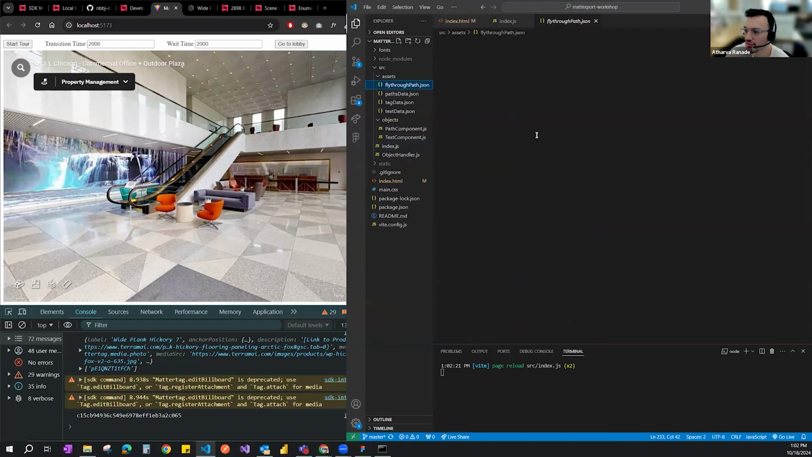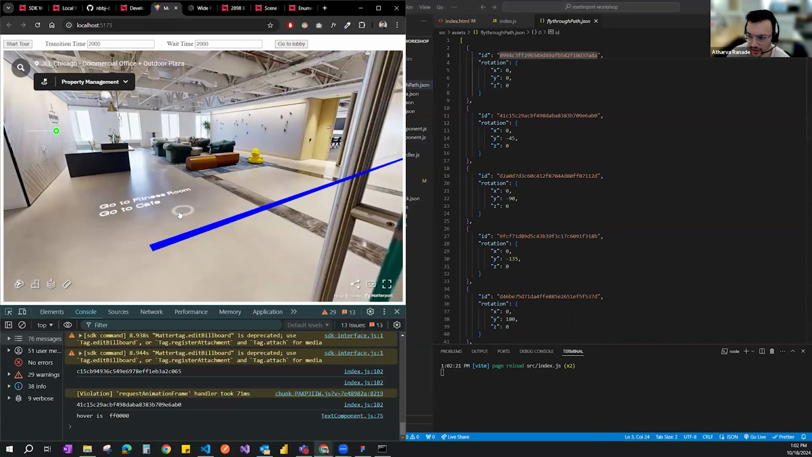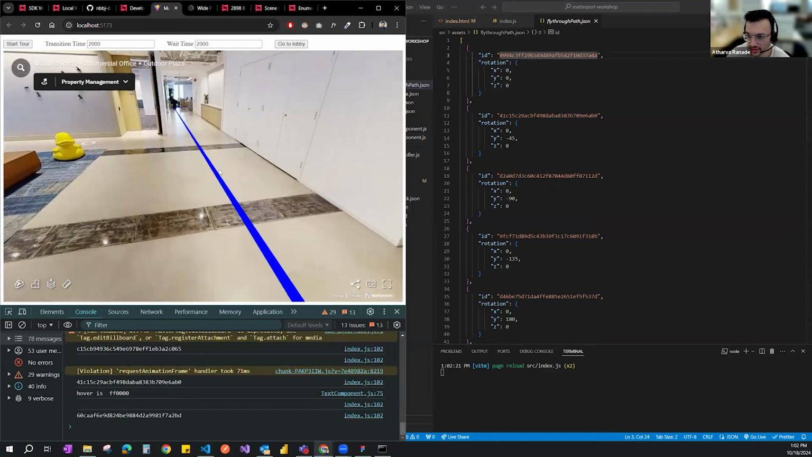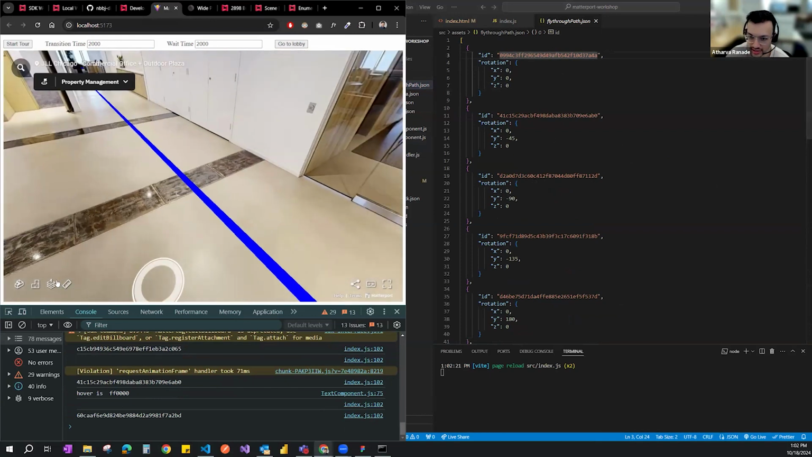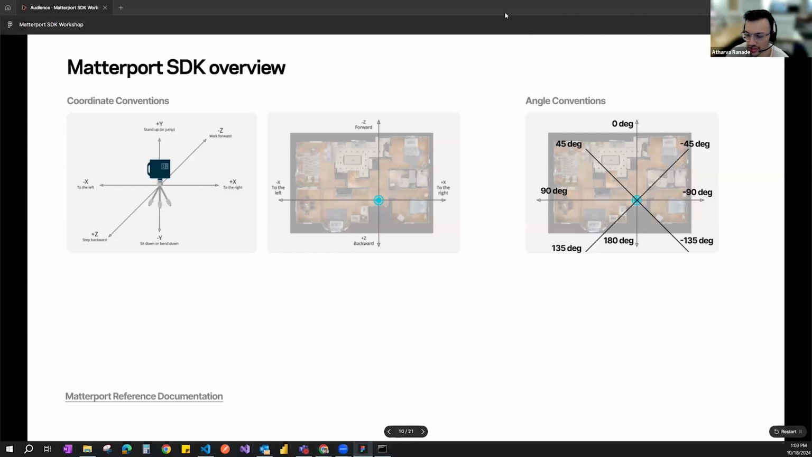And so the file that we're getting this information from is the fly-through path.json file. The inputs that we provide to it are, one, the sweep ID, which is the sweep ID that I want to be at first, and what's the next sweep ID that I want to transition to, and then the angle that I'm working with. So to explain how this angle is set up, we should use this documentation. So I'm just going to keep this as reference over here.